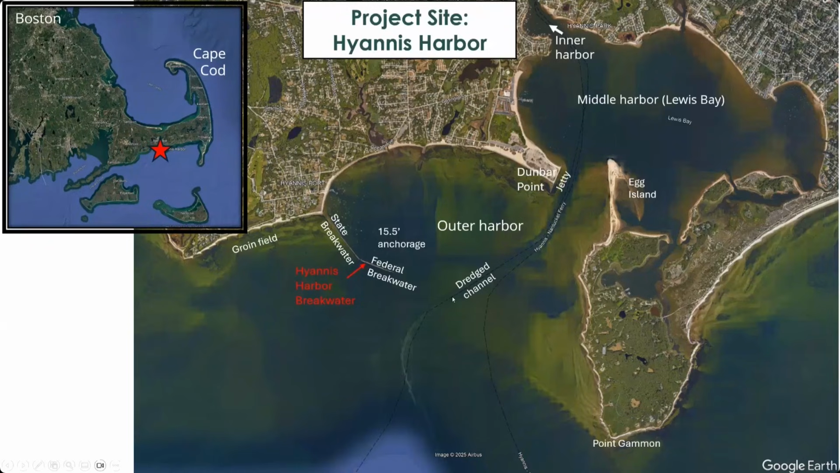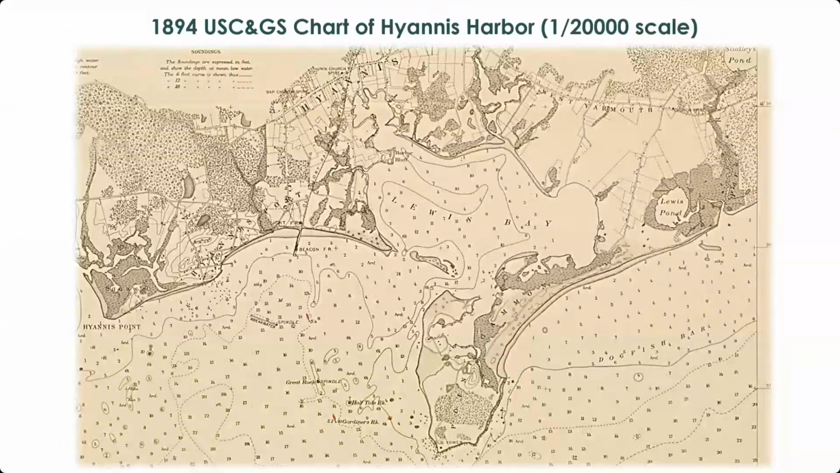There's a dredged channel that's used by the ferry. And then there are also a lot of storms that impact this area, including a lot of times large nor'easters. So really a lot of different reasons why there could be changes to the bathymetry in the site and why we might be interested in monitoring the bathymetric change over time. And just to make the point that bathymetry in this area has been of interest for a long, long time, here we're looking at an 1894 U.S. Coast and Geodetic Survey chart of Hyannis Harbor.